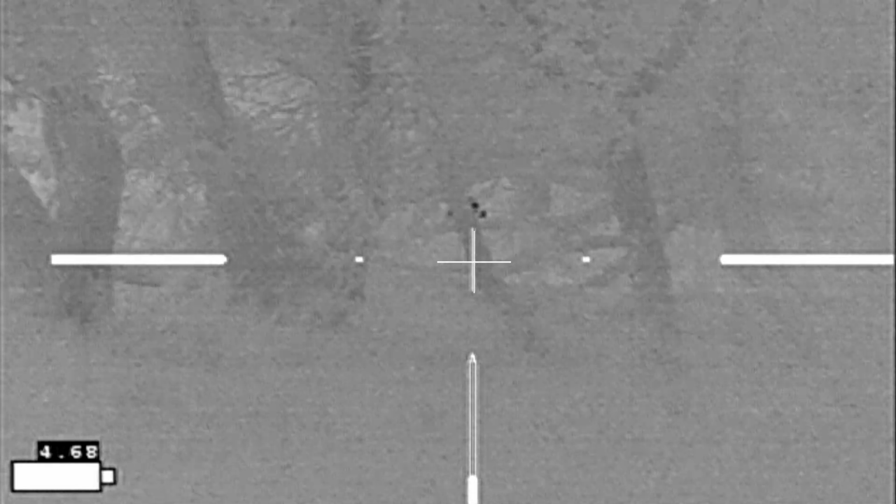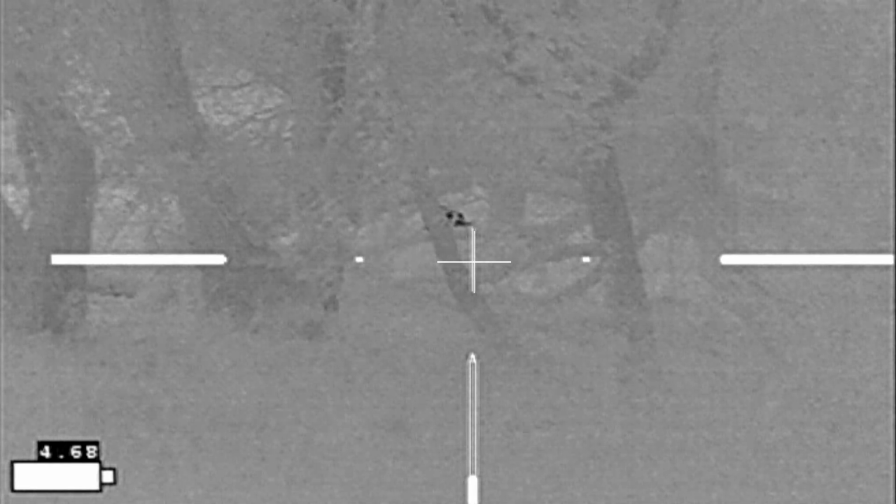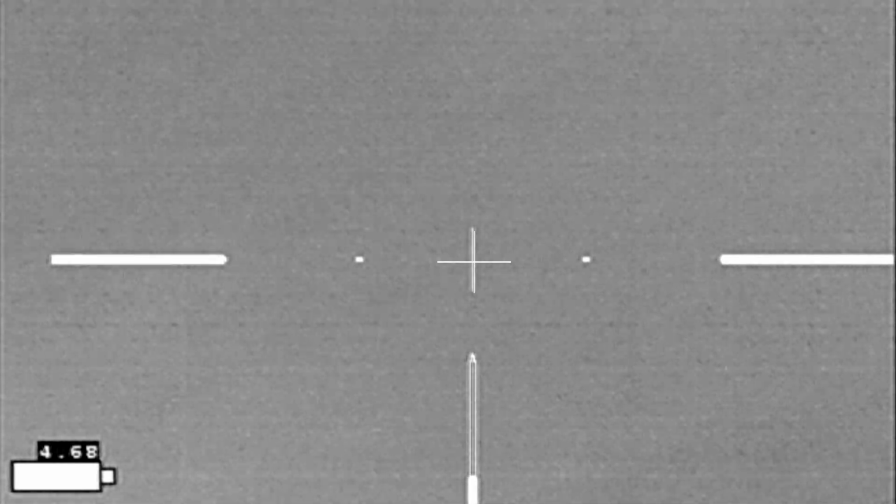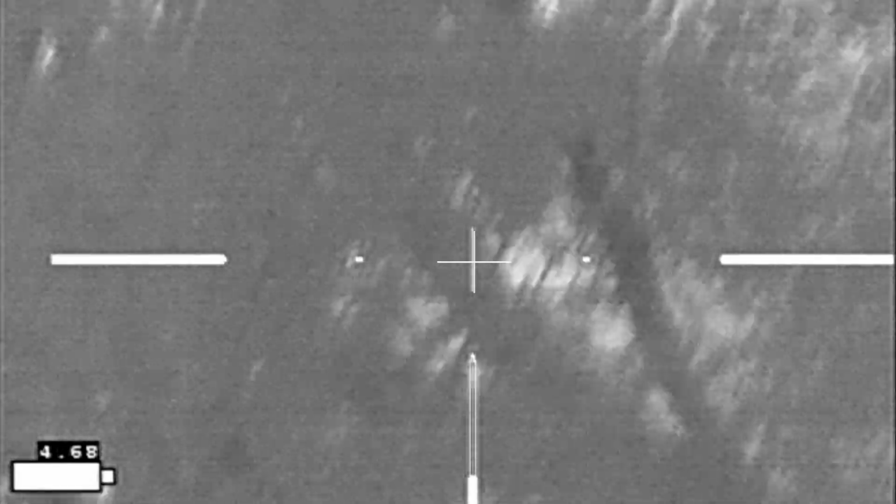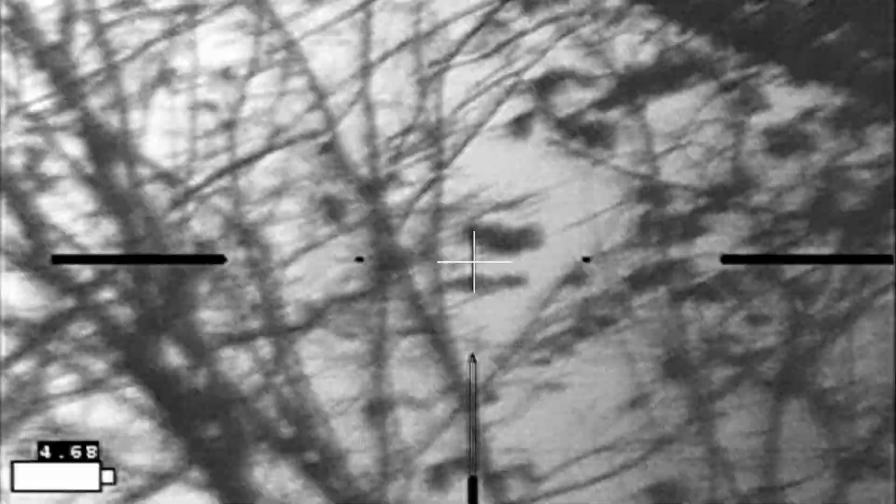Now that's my hog behind all those trees and tree limbs, and I don't have a very good shot from right here. As it is so quiet in this little valley area, in order to advance on this hog I've been only moving up when cars are approaching on the highway, using the sound of the cars to cover my approach. And here I hear a car coming and I'm getting ready to change positions once again.